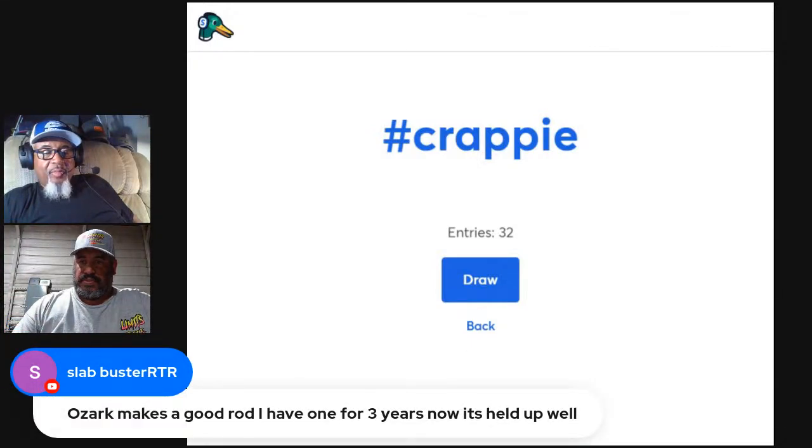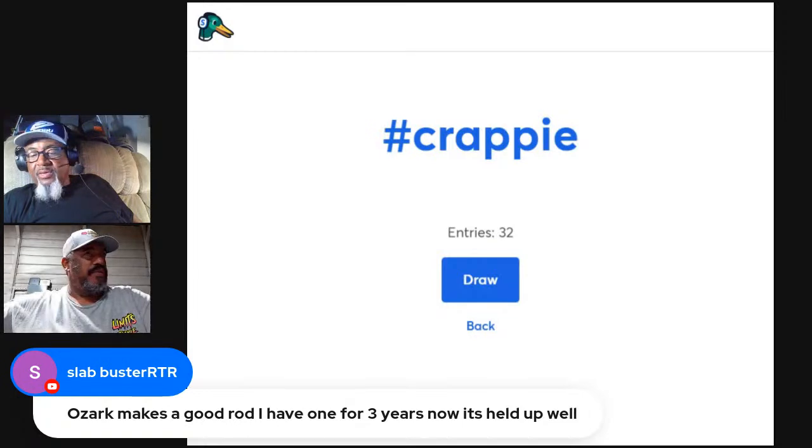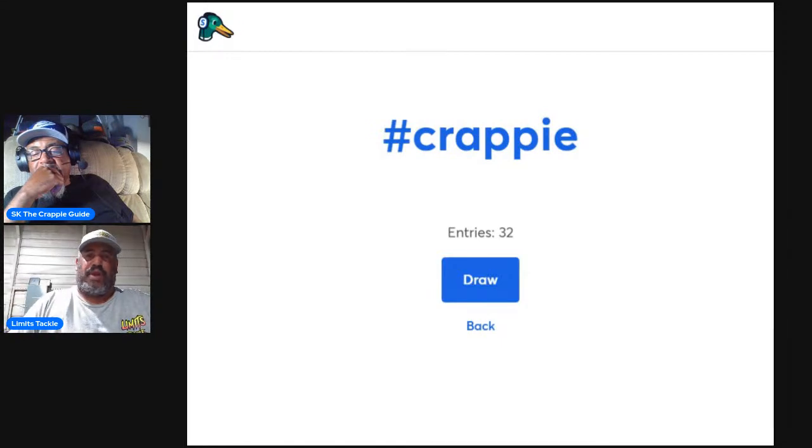Slab B says Ozark makes a good rod. I had one for 3 years and it held up, but the tip was kind of too soft, flexed too much for me. That's the one I had, but that's prior to Livescope.